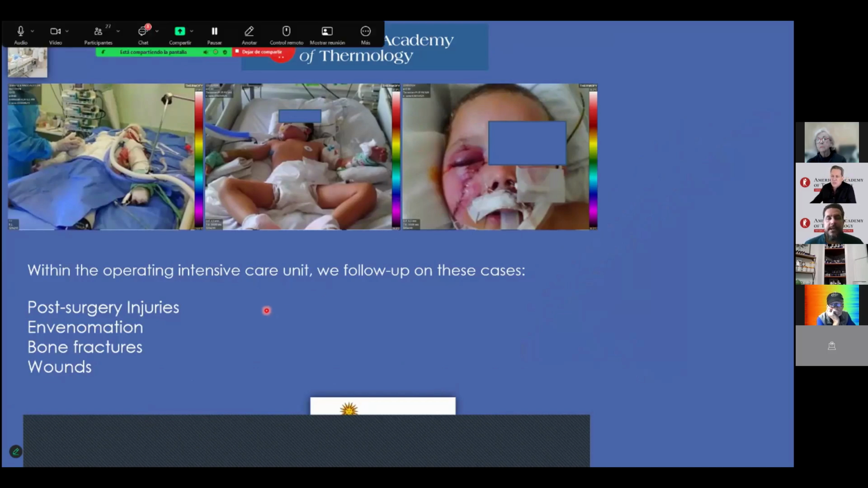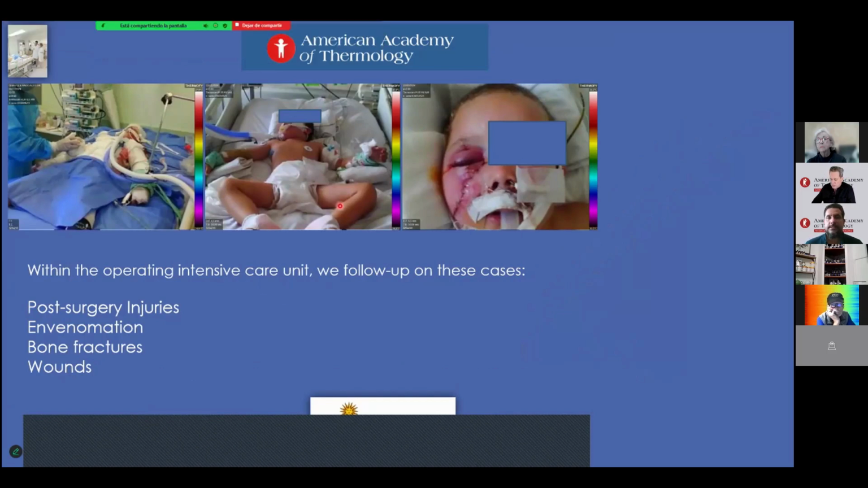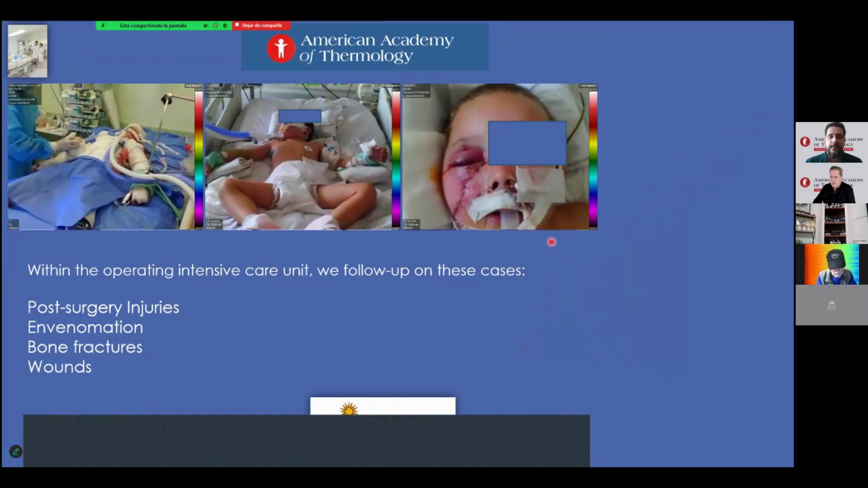We take images inside the surgery rooms, inside bedside units, inside intermediate bed units, and other consulting sites. We study post-surgical injuries, envenomation, bone fractures, wounds, and others.